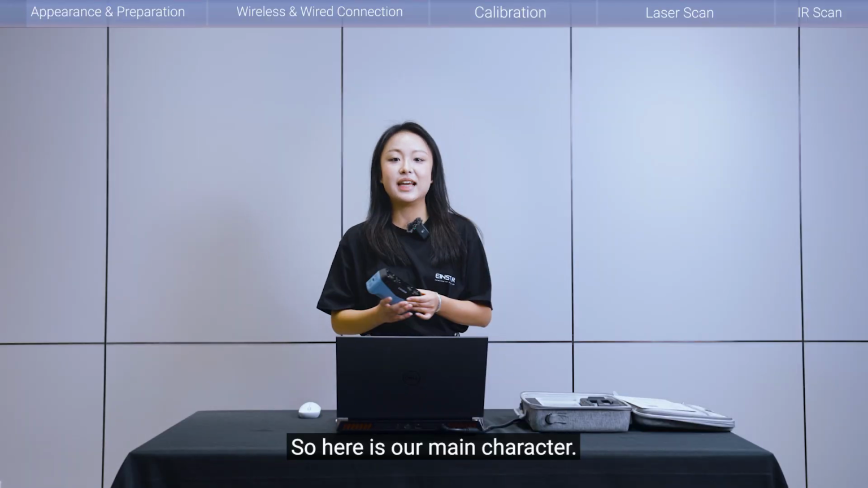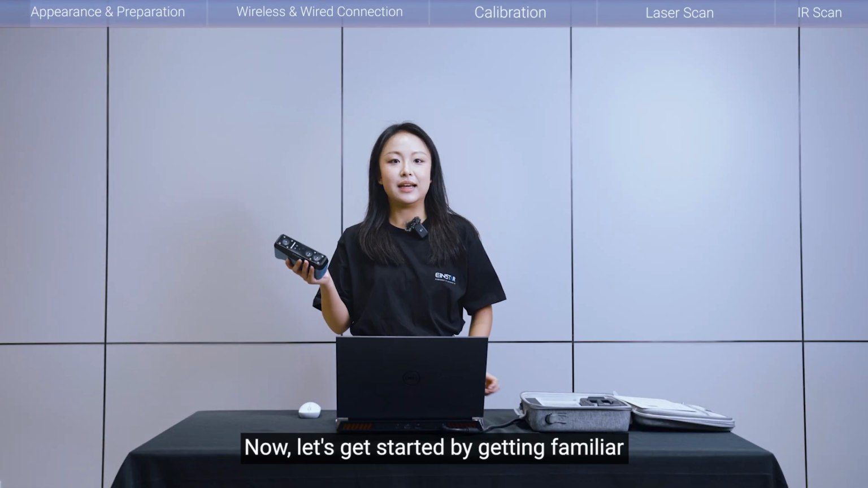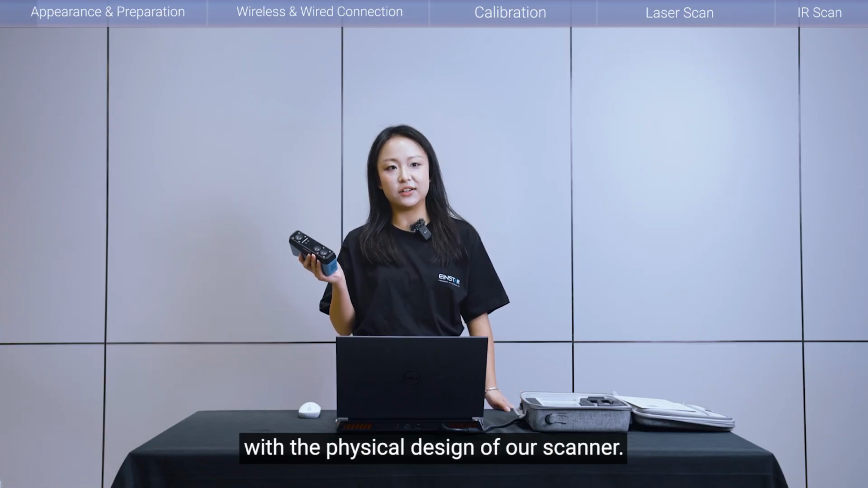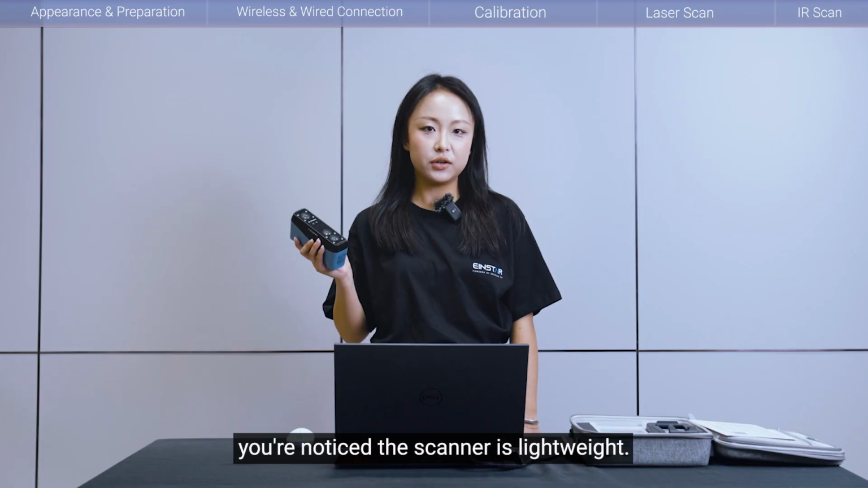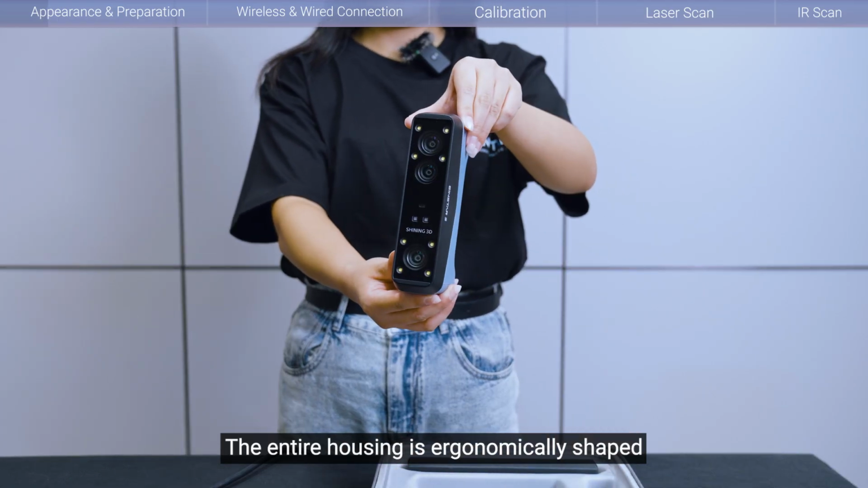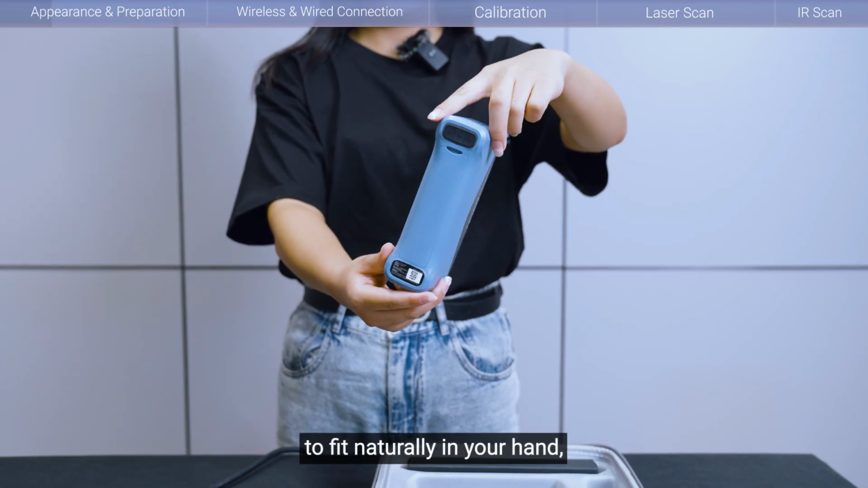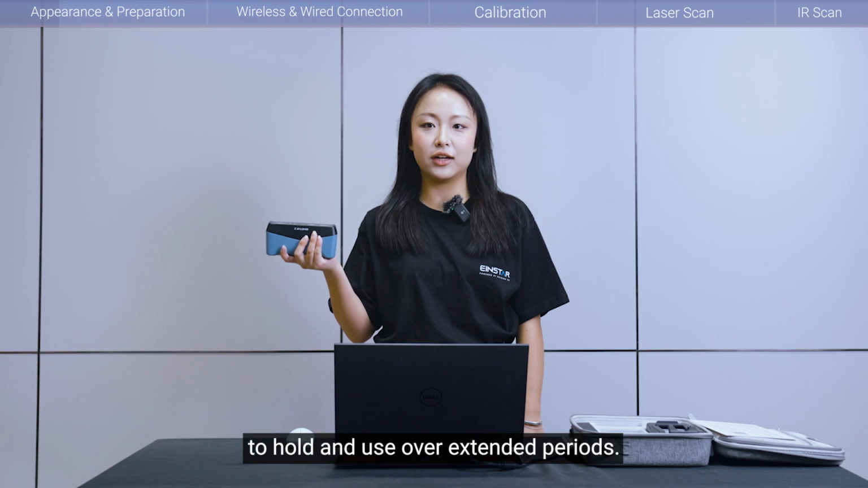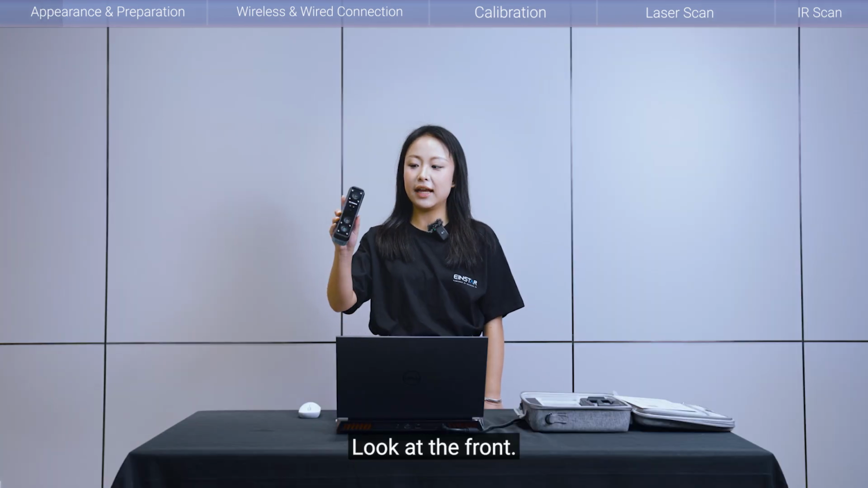So, here is our main character. Now, let's get started by getting familiar with the physical design of our scanner. First thing first, you'll notice the scanner is light and compact. The entire housing is ergonomically shaped to fit naturally in your hand, which makes it very comfortable to hold and use over extended periods. Look at the front.